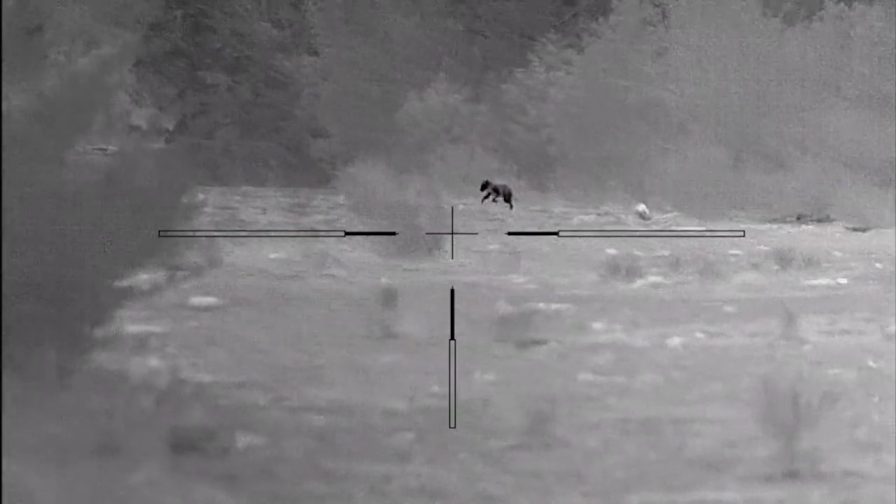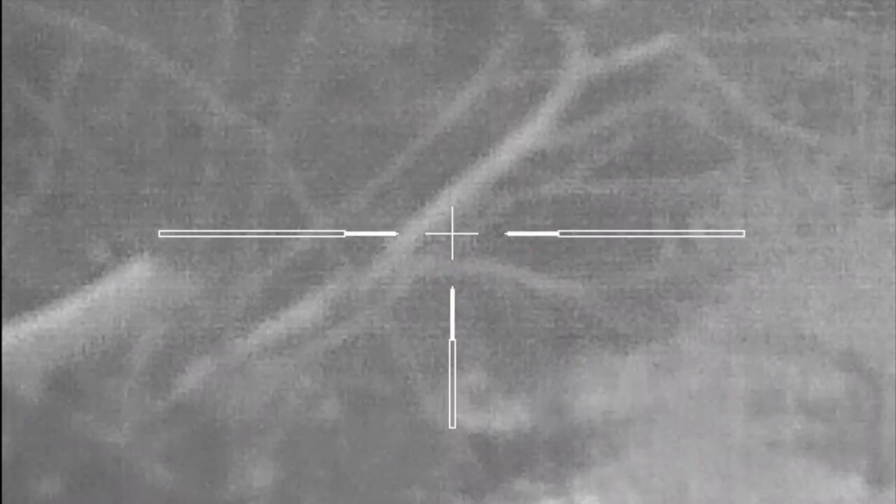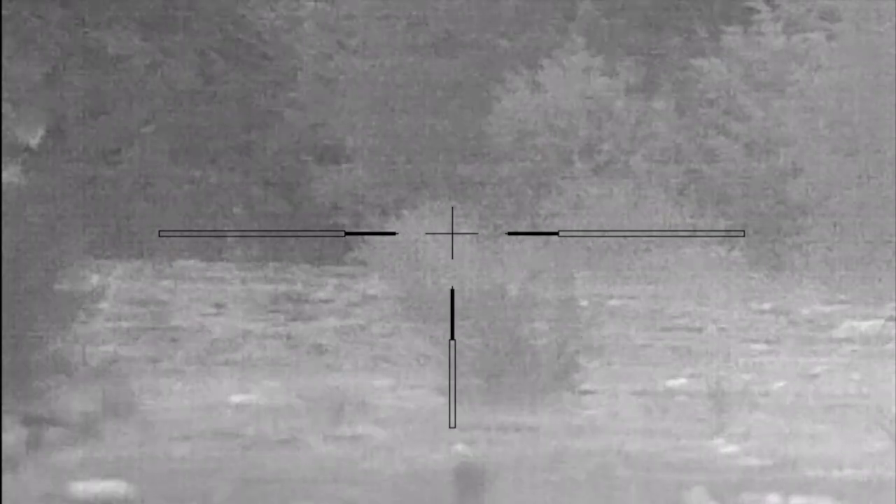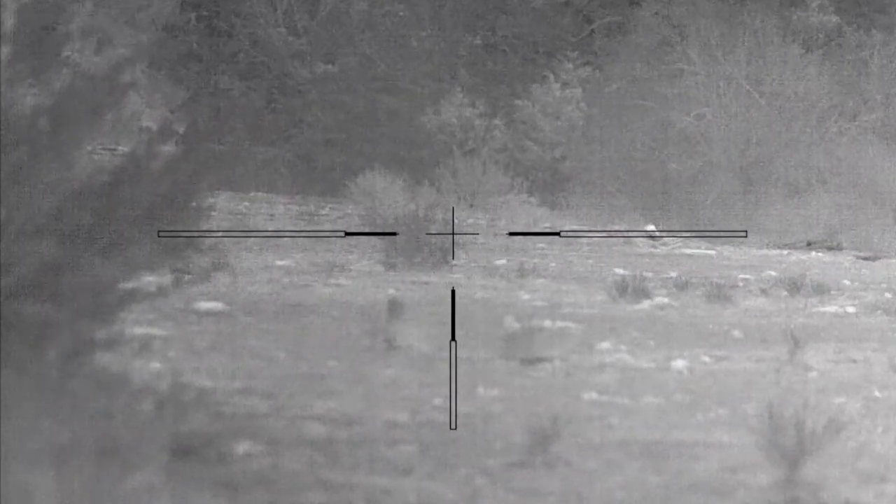I paused the call and clicked the volume up 2 notches. Within a minute, this coyote came rushing in, but spooked out, never giving me a shot. About a minute later, the second coyote came downwind of the call as planned.